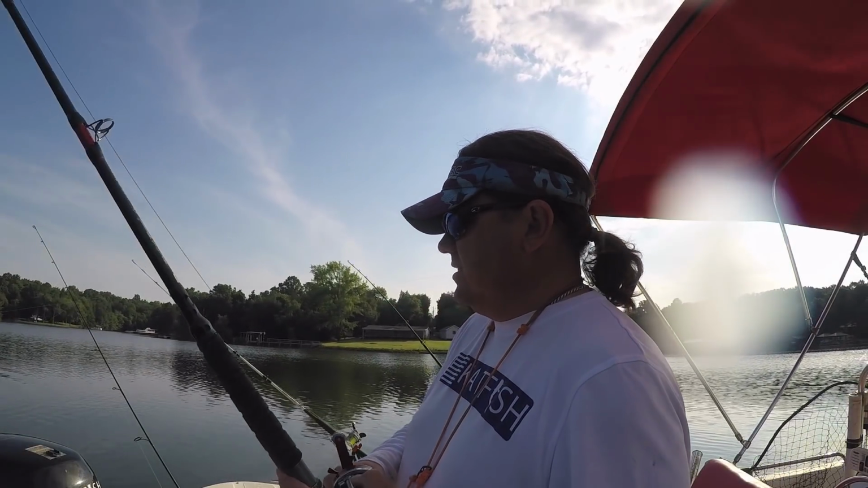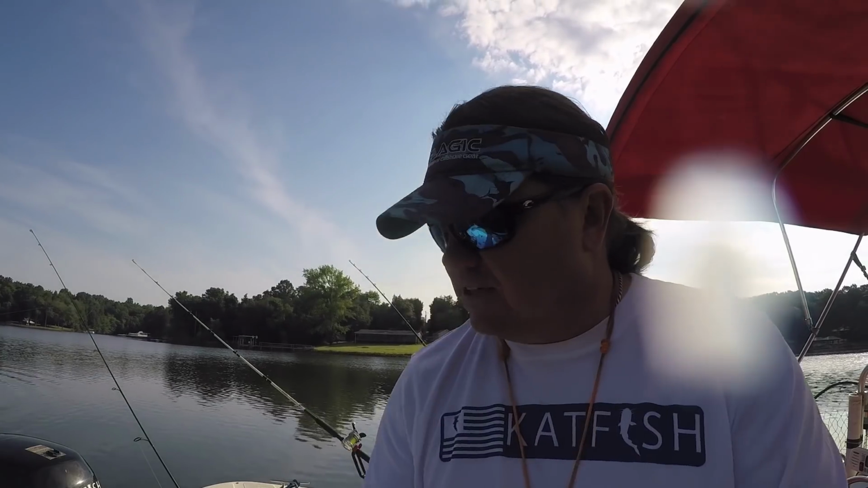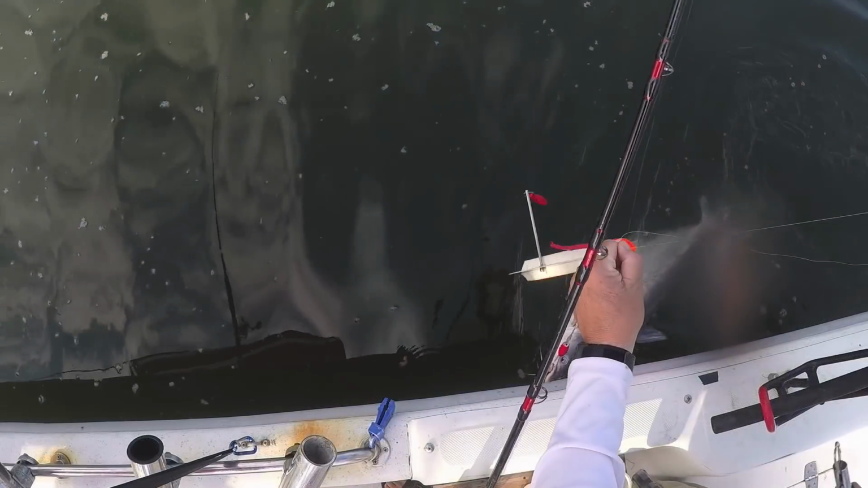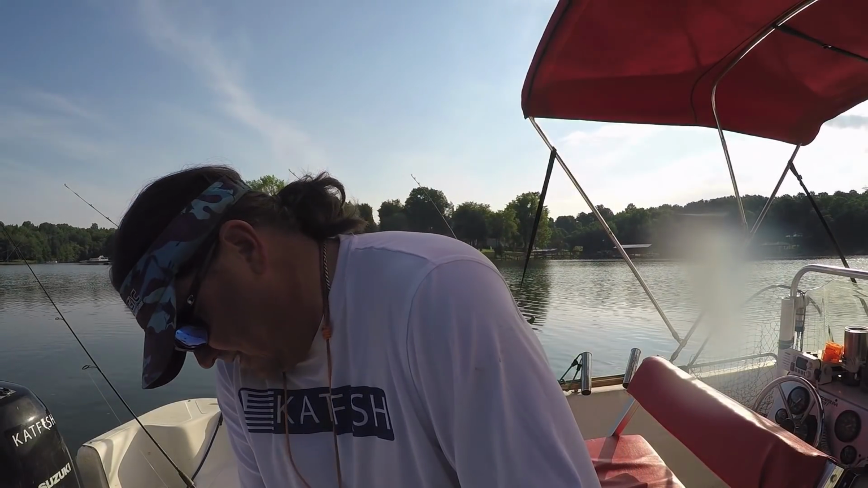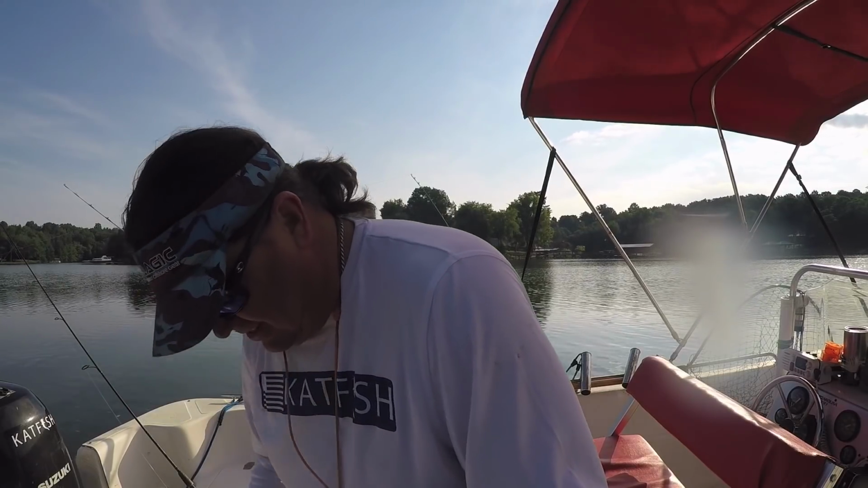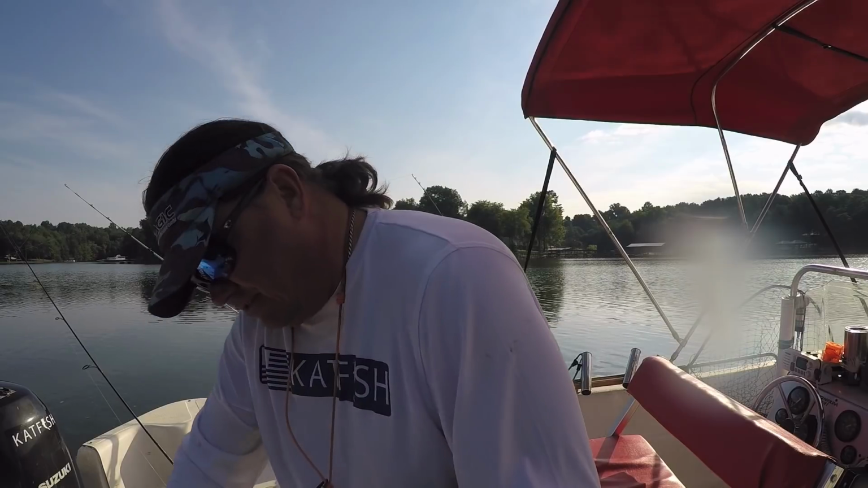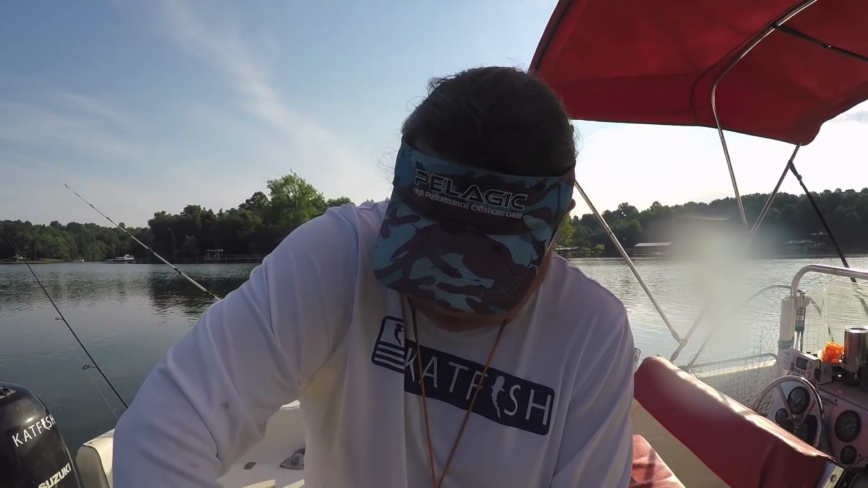That's a good fish. It's a real good fish. It looks like the one from earlier. Should have netted that fish. If I was tournament fishing, I would.